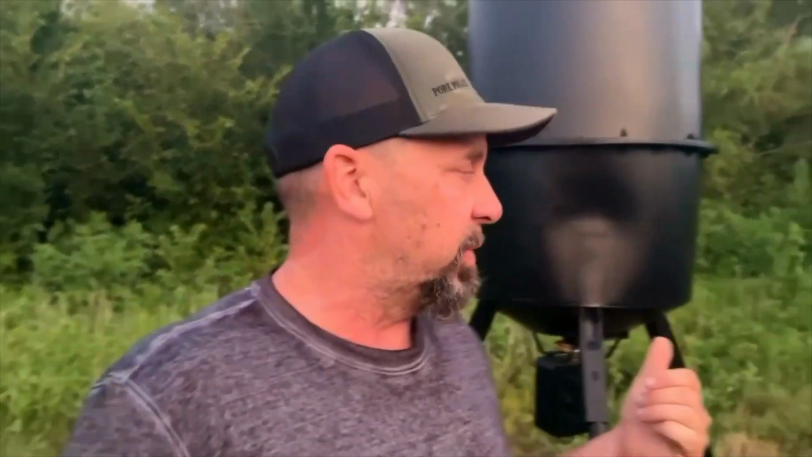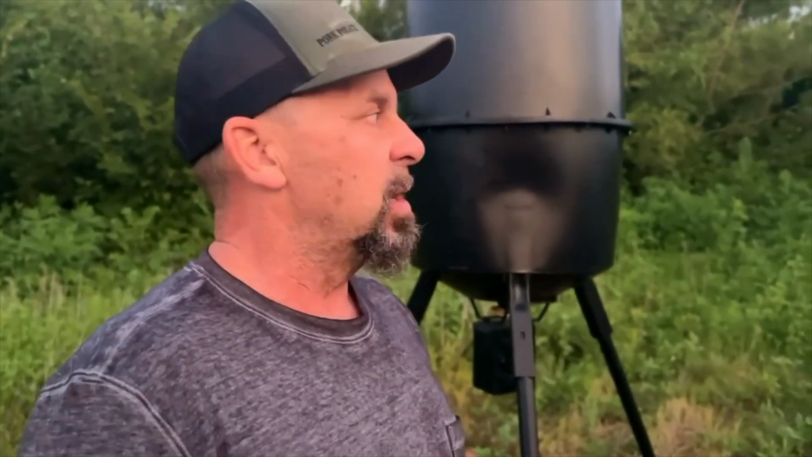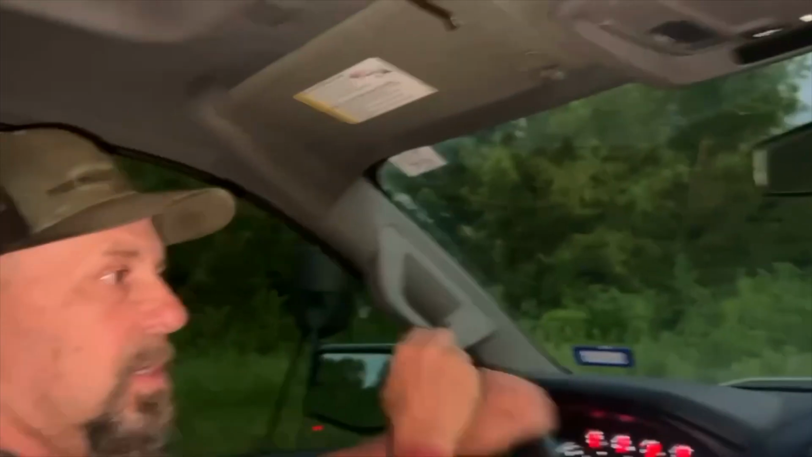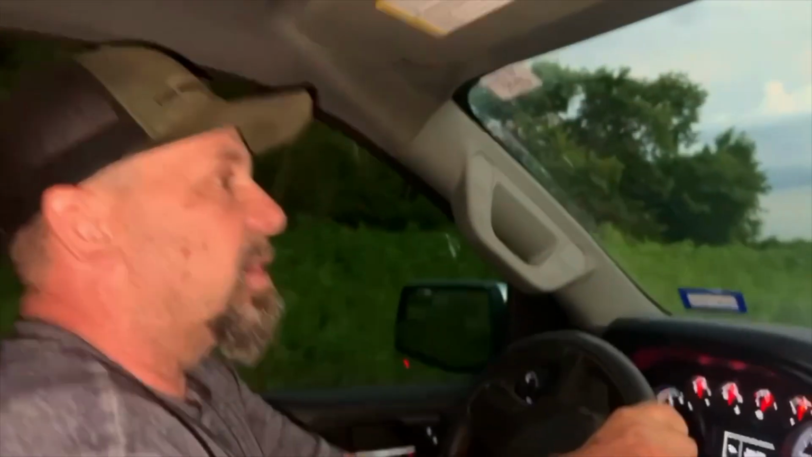Got a new camera up, so we'll check that other camera and see what's going on with it, why it's not working. We're just going to hang out a little bit and do a little bit of scanning with the thermal and see if we got any pigs walking around. God, I can't believe the way all these weeds grew up. I guess that's what a little bit of rain does.